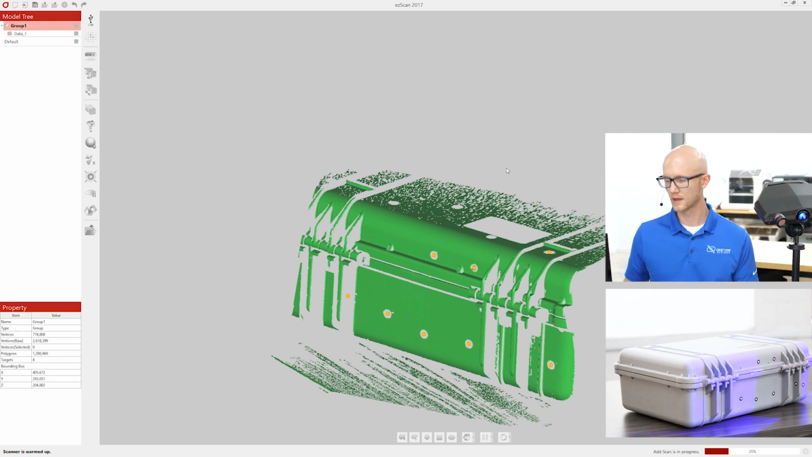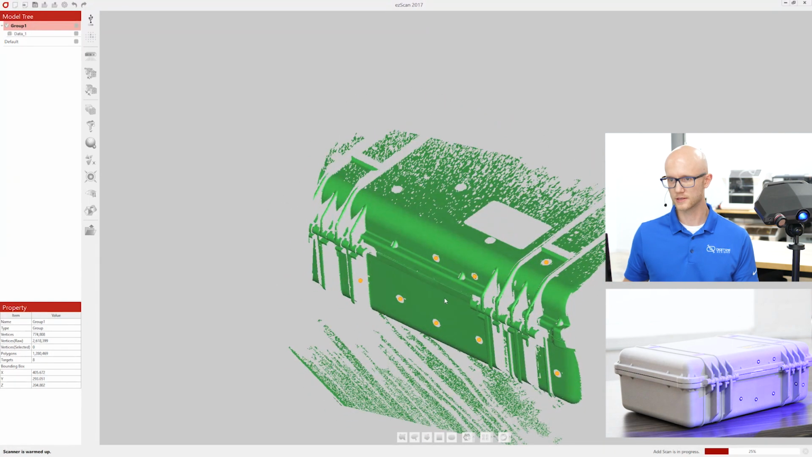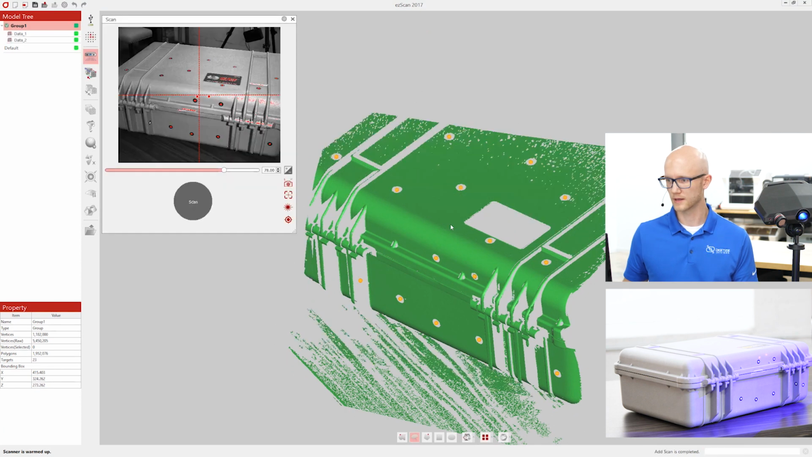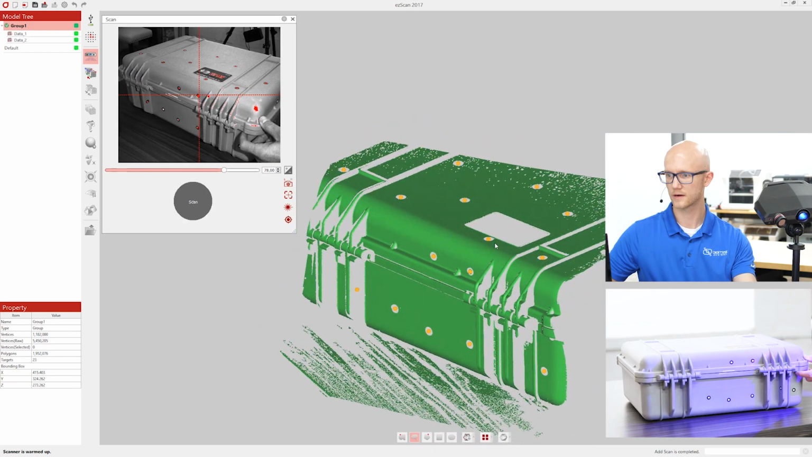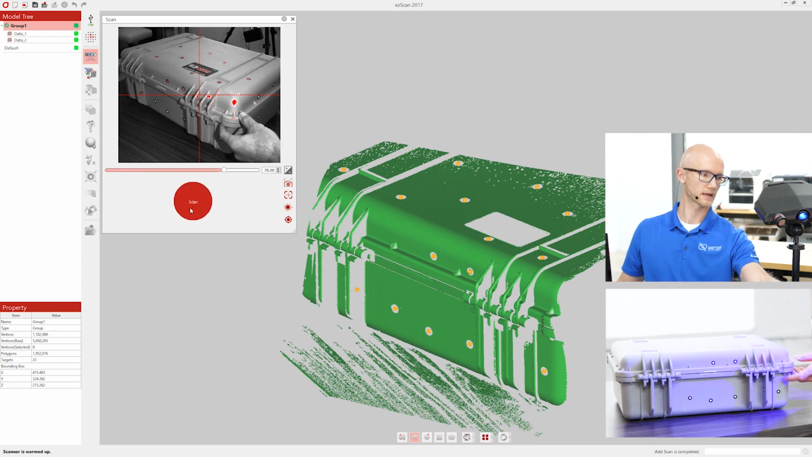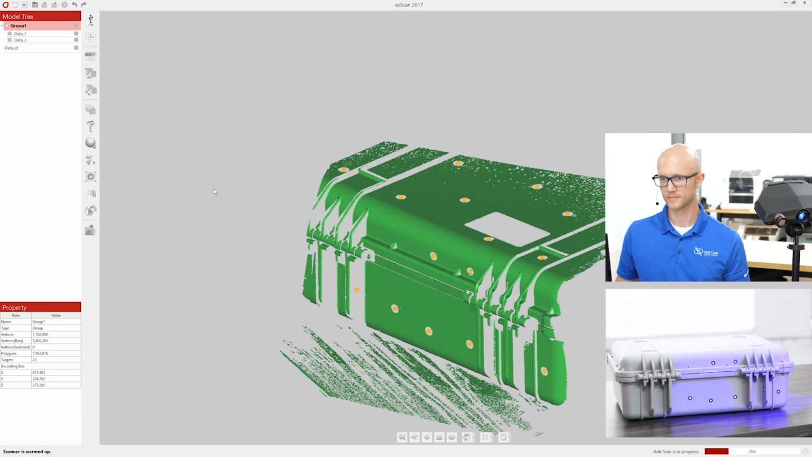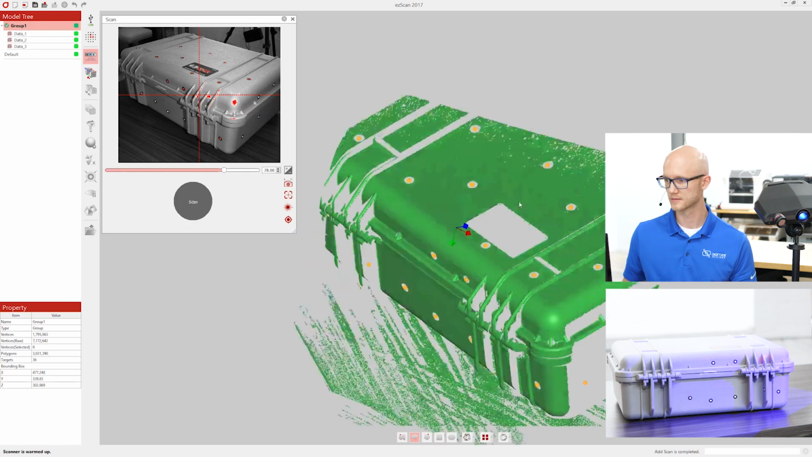Click scan. And you will see that as it's capturing, it finds the targets in each frame and lines them up accordingly. There you go. And then I could move this over here a little bit, maybe capture something like that. And then I just continue until I have enough data for whatever I am trying to capture on this object.